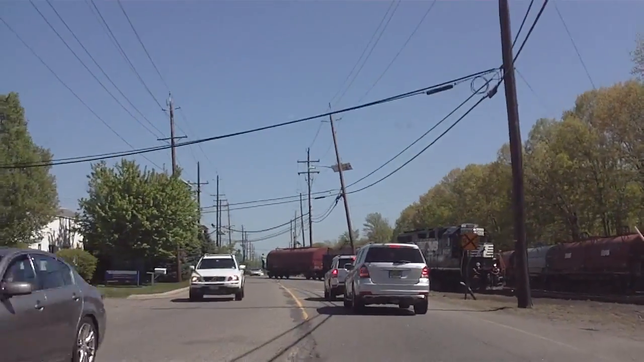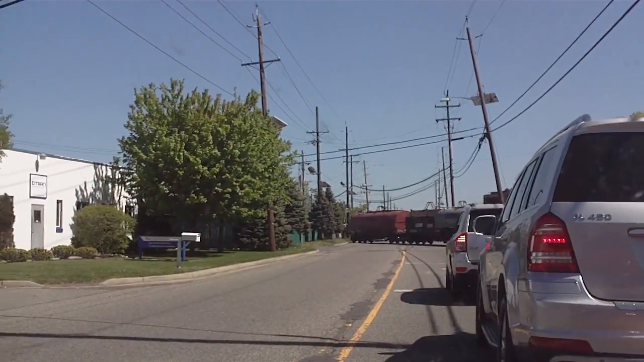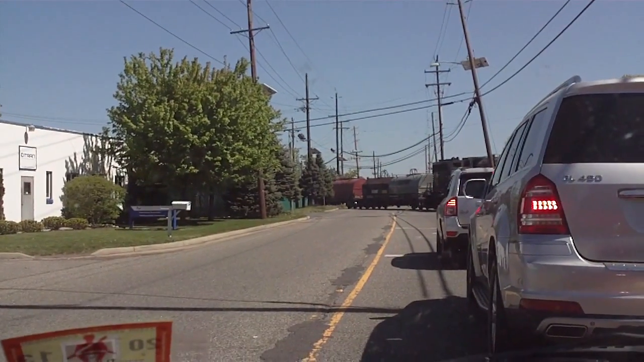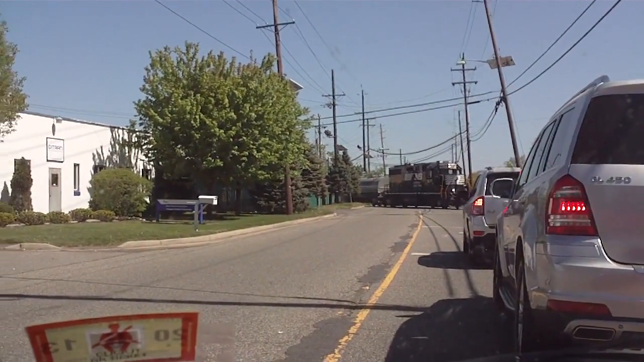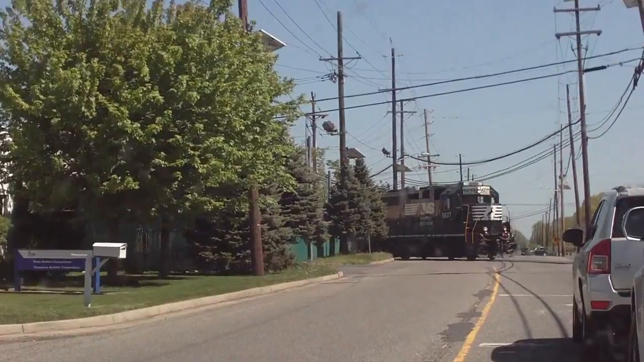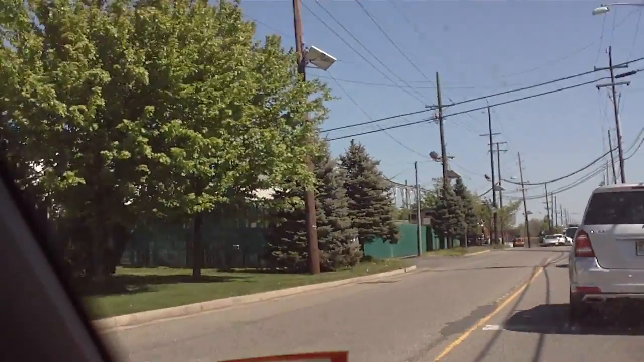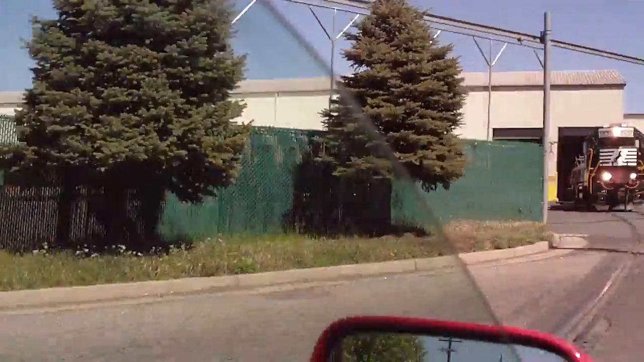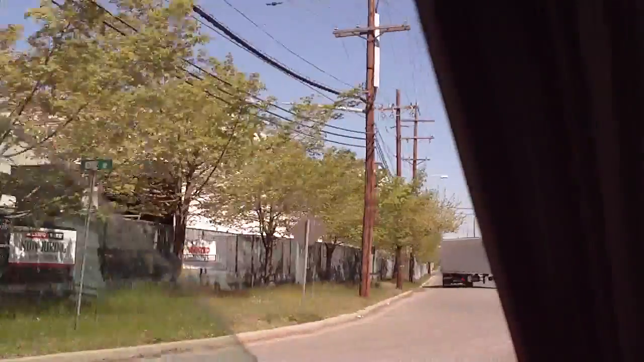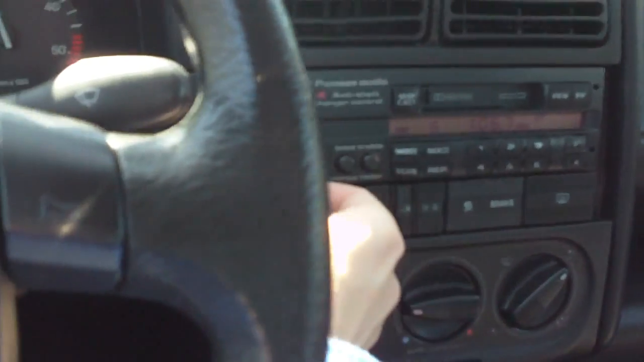Train crossing the road here. FM is actually playing a light song.